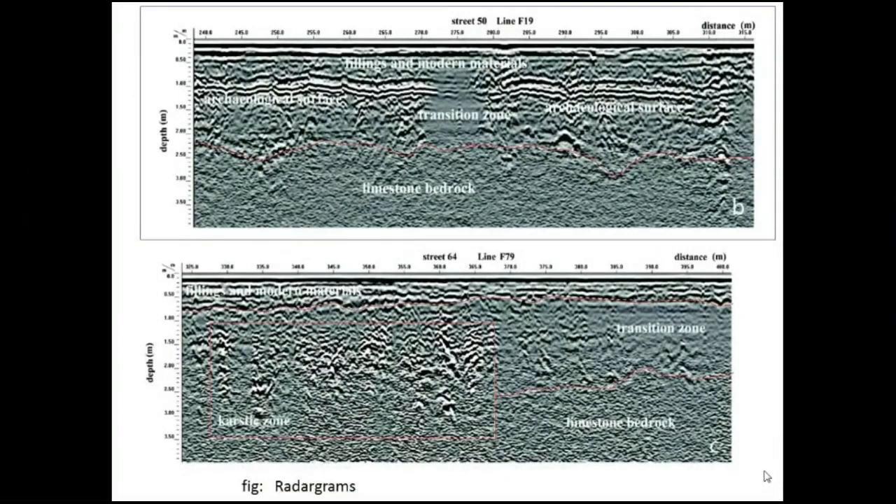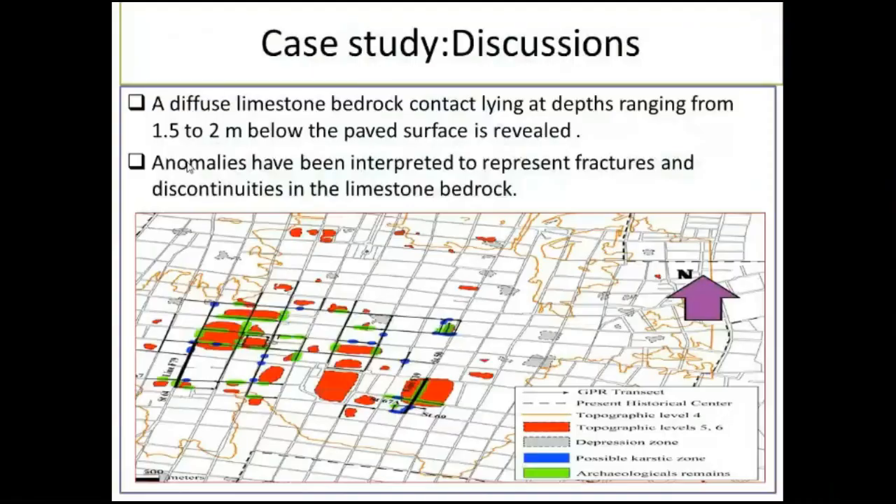After processing, you can see up to 3.5 meters, and the transition zone has been identified. Fillings and modern materials have been identified from the radar reflection. See how high the amplitude is. The transition zone, limestone bedrock, and karstic zones have been identified from the radargrams. This 2D section of GPR is called a radargram; from seismic data it would be a seismogram. They superimposed the GPR data on the map, and the green zones are the archaeological remains. That's the archaeological case study.